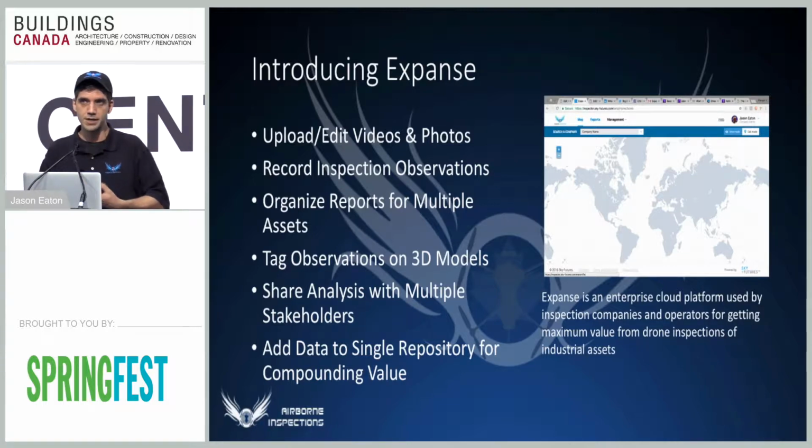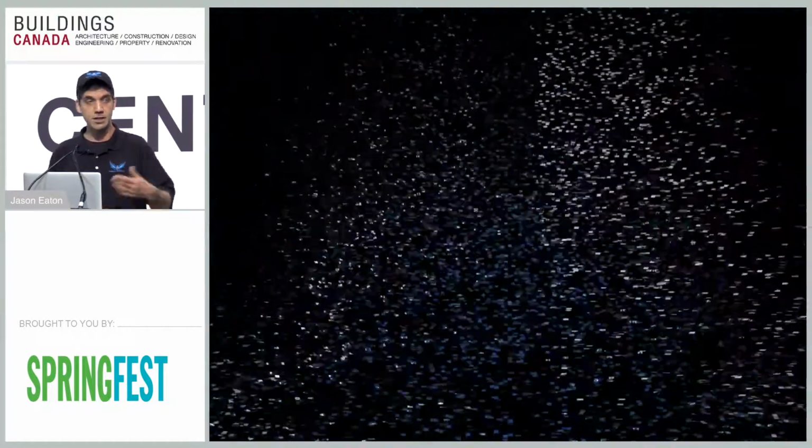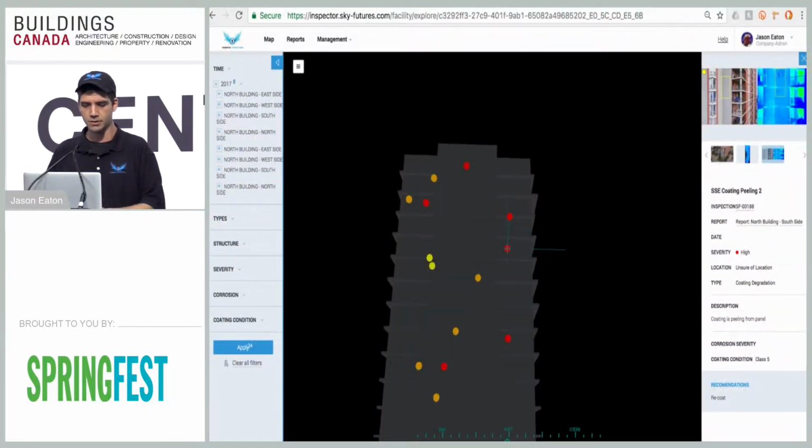It lets us upload and edit videos, record inspection observations, organize reports for multiple assets, tag your observations on 3D models, and share analysis with multiple stakeholders, so we can send you a link. You can therefore send your link over to different engineers. They can pull it up on their desktop, their tablet, their phone, what have you. It's very, very interesting. And we can create even just a single repository of all your buildings together just to compound the value. Not to mention we can come back every couple of years and do it over and over.